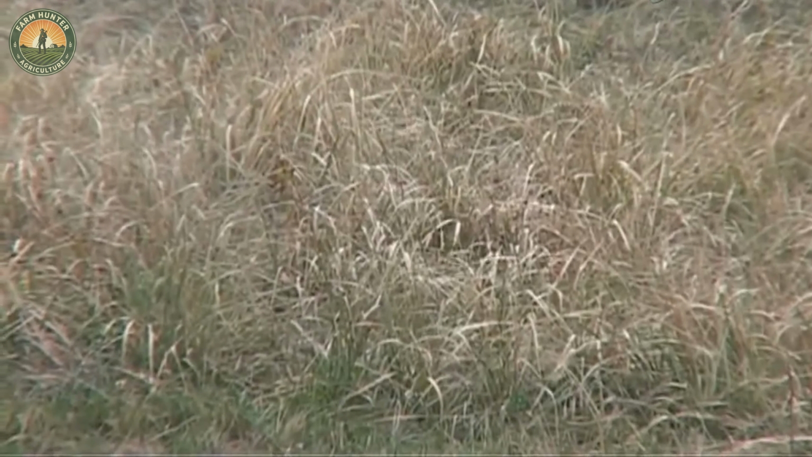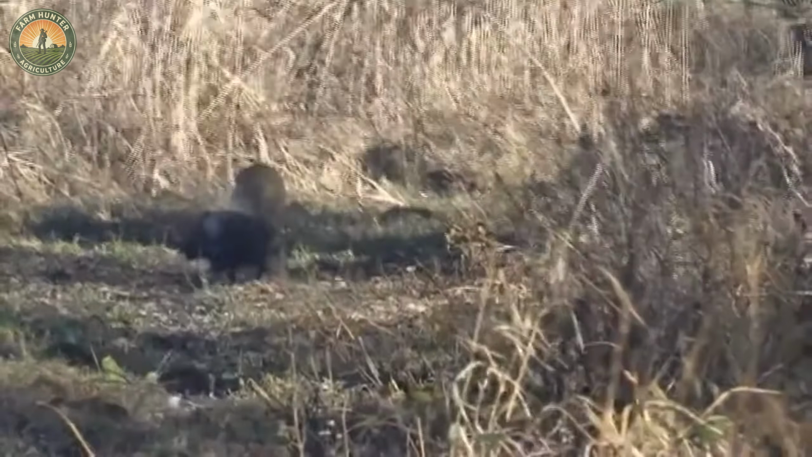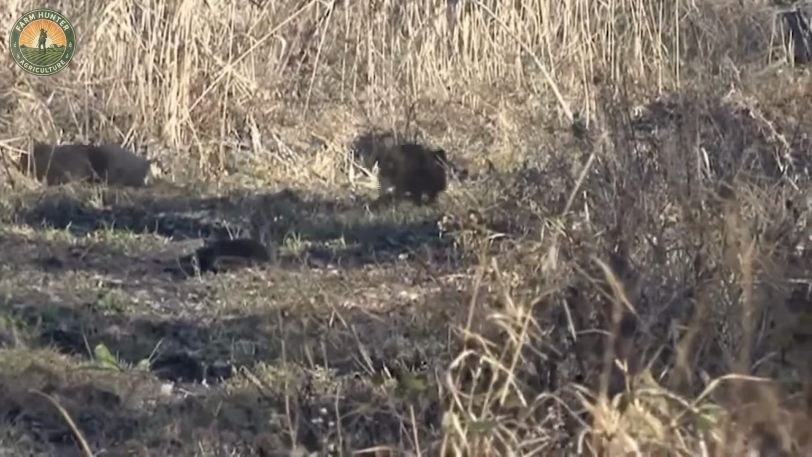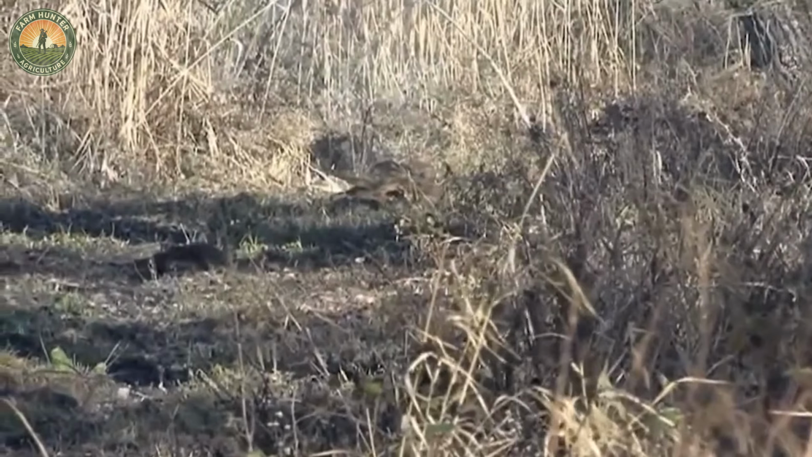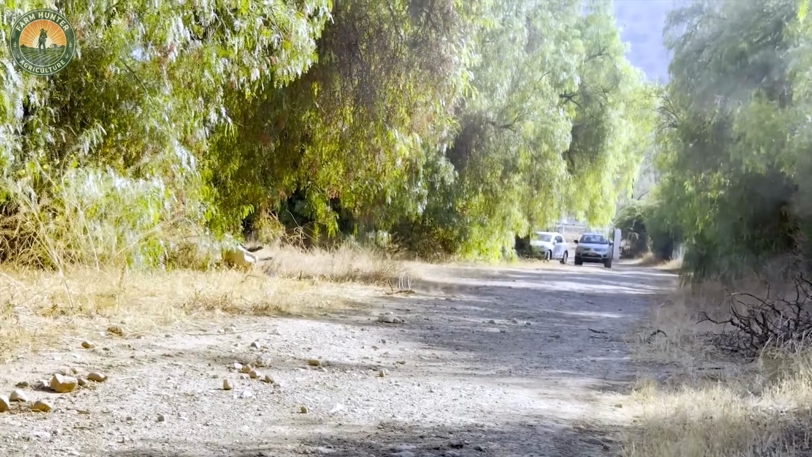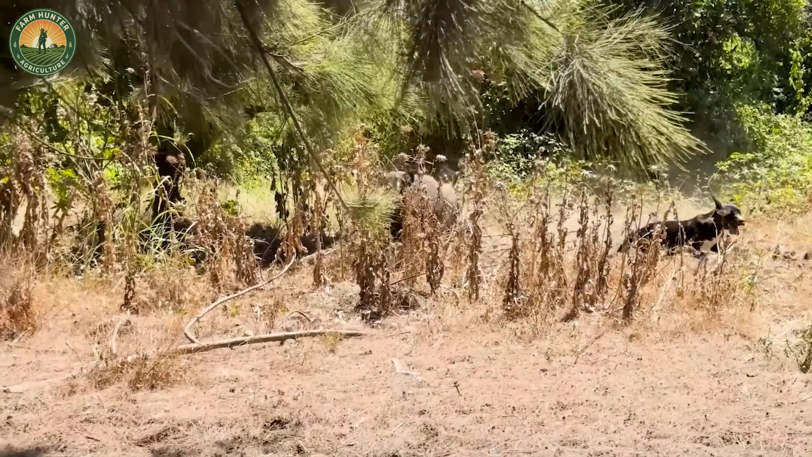In South Carolina, wild boar hunting season kicks off on July 1st and runs through February 28th each year. In some designated areas, though, the season can be extended into March and April under special permits.